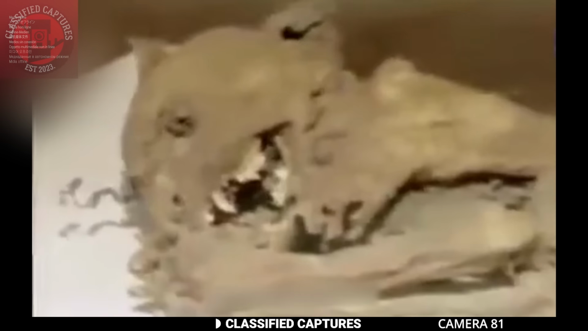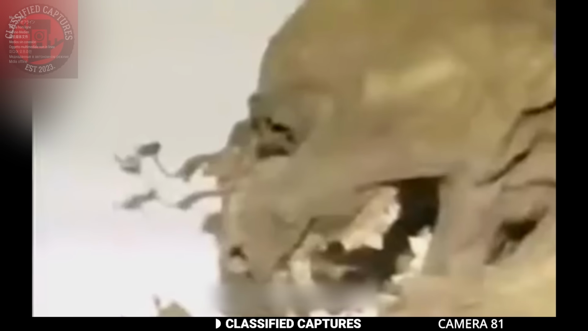Initial examinations showed that while this creature had some canine features, there were significant differences. The teeth were sharper and more pointed, ideal for tearing flesh, and the bones showed signs of a creature that had a powerful build. So what do you think? Could this really be the remains of the legendary chupacabra, or is there another explanation for this strange discovery?